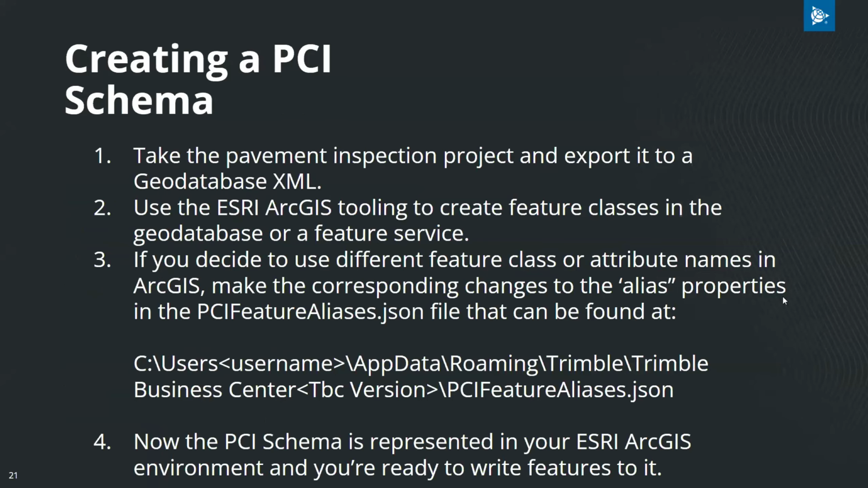Before we can jump in, though, we need to describe a schema. While a user can pull data without creating a schema, to push data back to ArcGIS requires it. Here's a simple workflow for creating the schema. First, you will take your pavement inspection project and export it to a geodatabase XML.